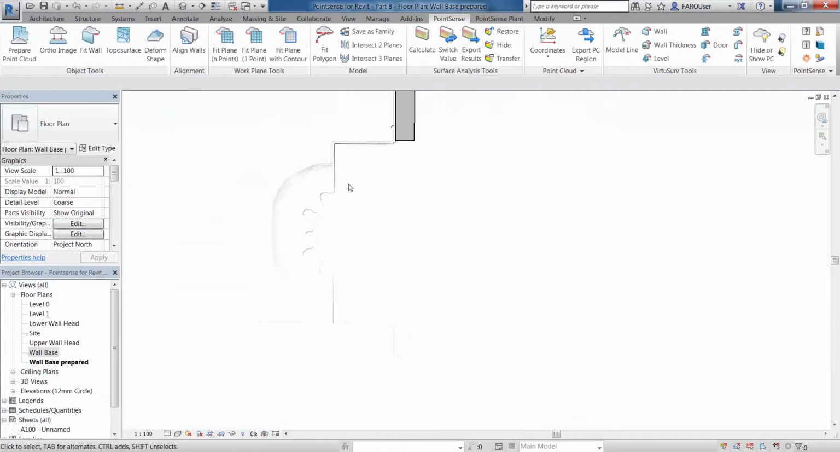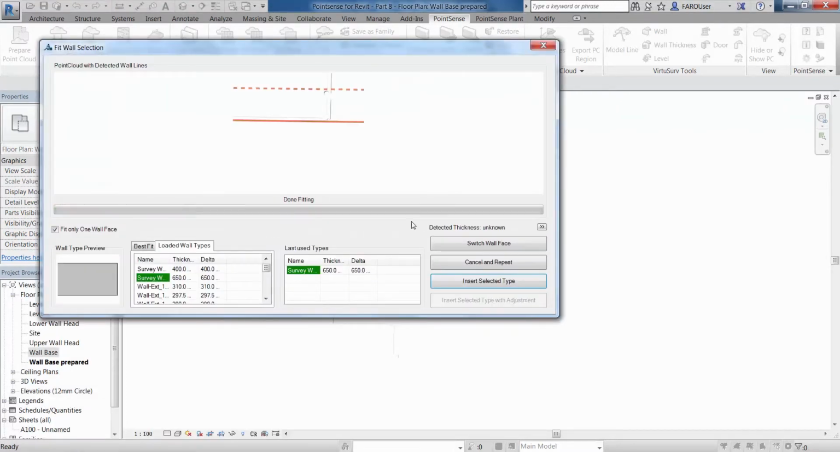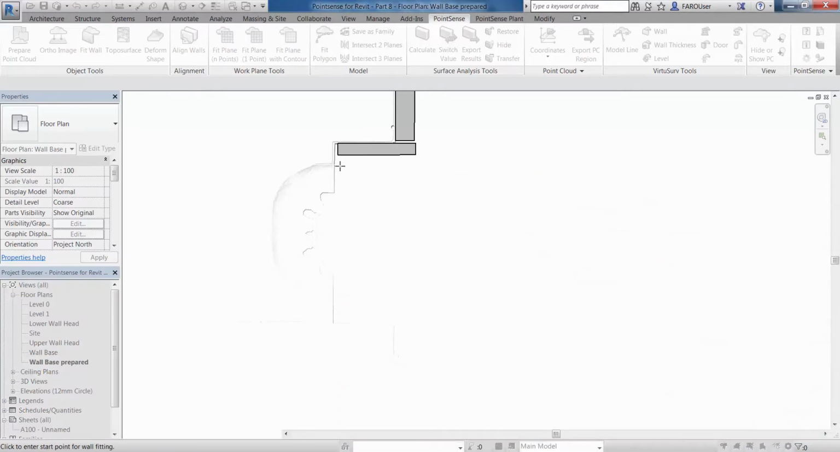Moving down here now, we've probably got a slightly different wall thickness and a slightly different wall size, so I'm just going to change the top constraint. Now go back and run this tool again. 2 selections, left and right. Now you can see this is looking at the strongest face, but it's actually the wrong way around. So we need to switch that wall face around and change the wall thickness to the correct size.